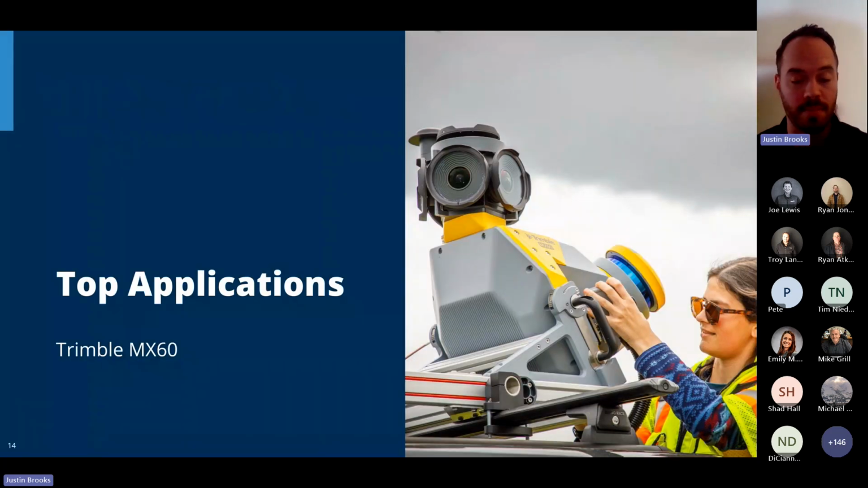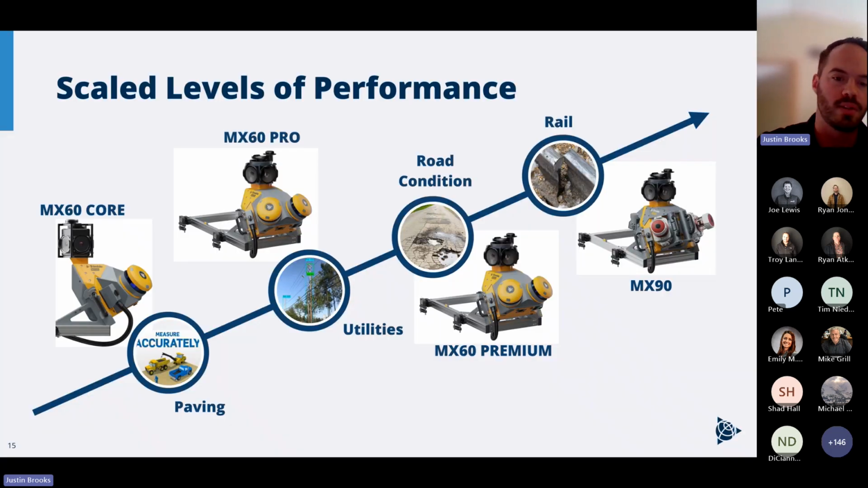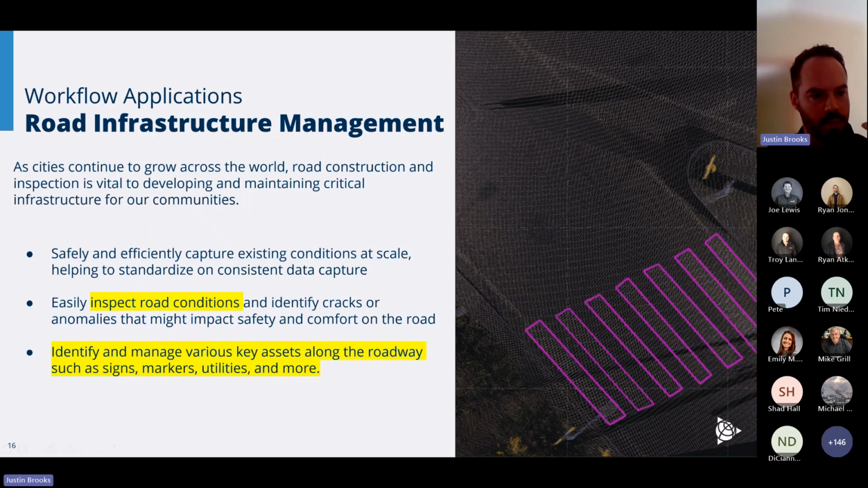Now, also with that, we'd like to highlight some of the top applications, but you'll see some of these back in TBC as well. Each one of those systems, as I said, fits into a specific type of application, but really it can be used across the board here, from paving and utilities and fiber to road condition and all types of road asset management, to also rail, of course, rail geometries, rail asset management as well. So I'm trying to save some time here, guys, but I'll fly through these quickly.